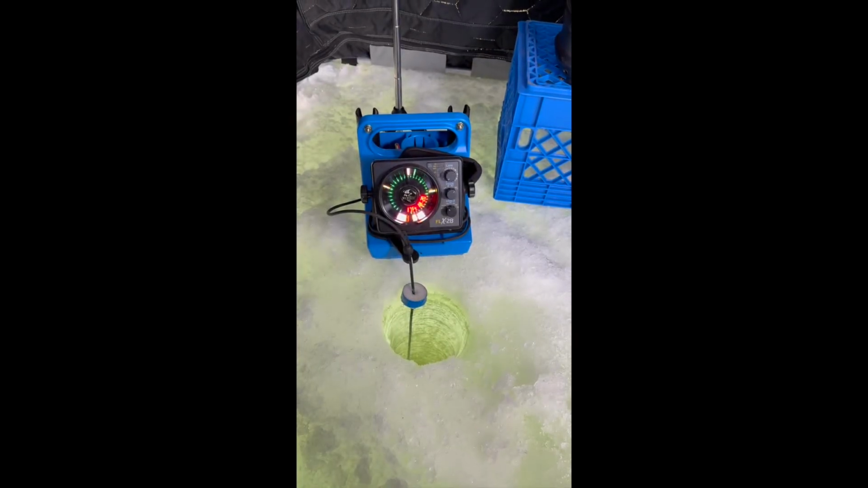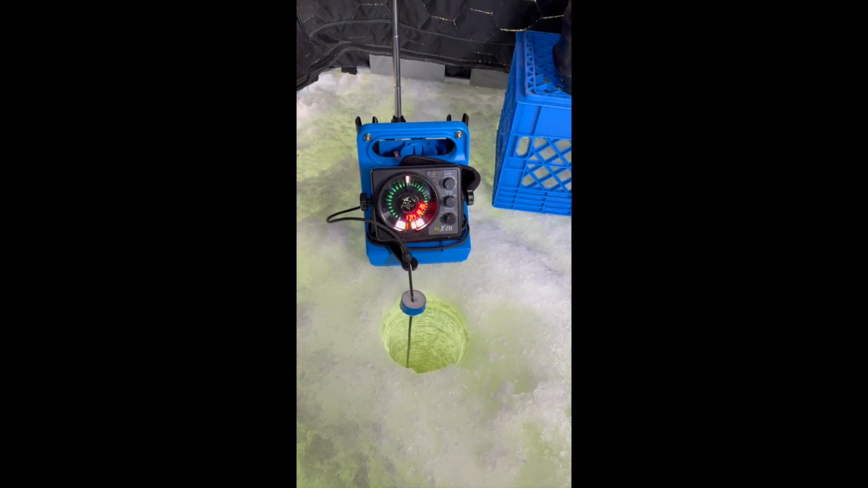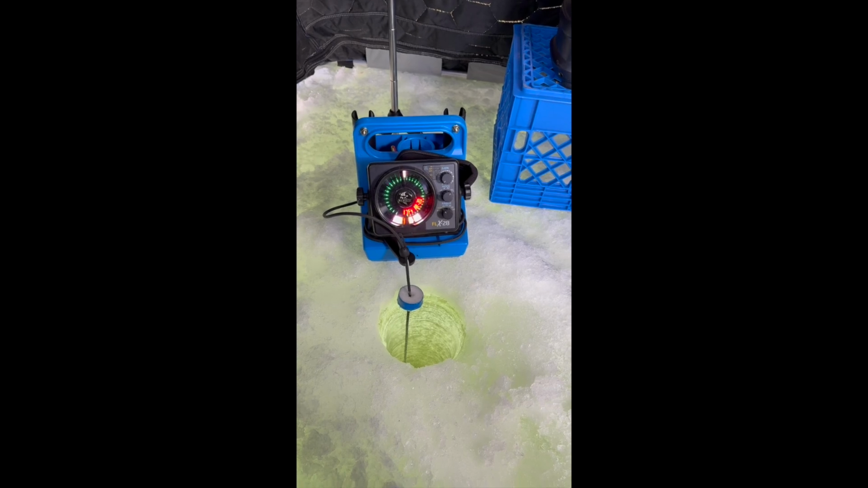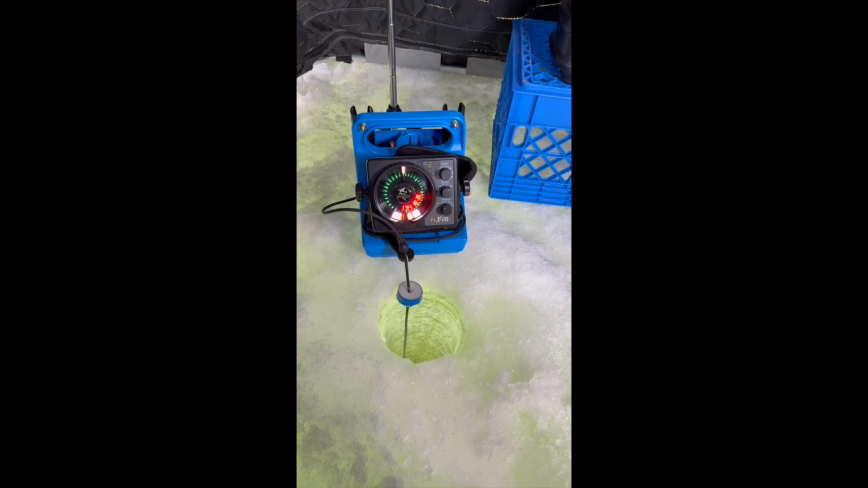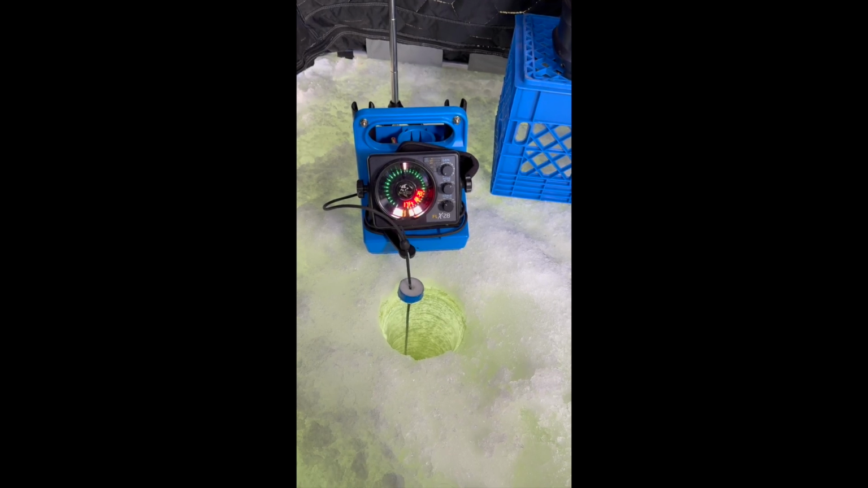Alright guys, I just want to take a second here to go over some of the gear I'm using today in this trip. First thing here is I'm using the FLX 28 Vexilar on a Gens box. Works for me. I like the simplicity of it. A few things that I did.